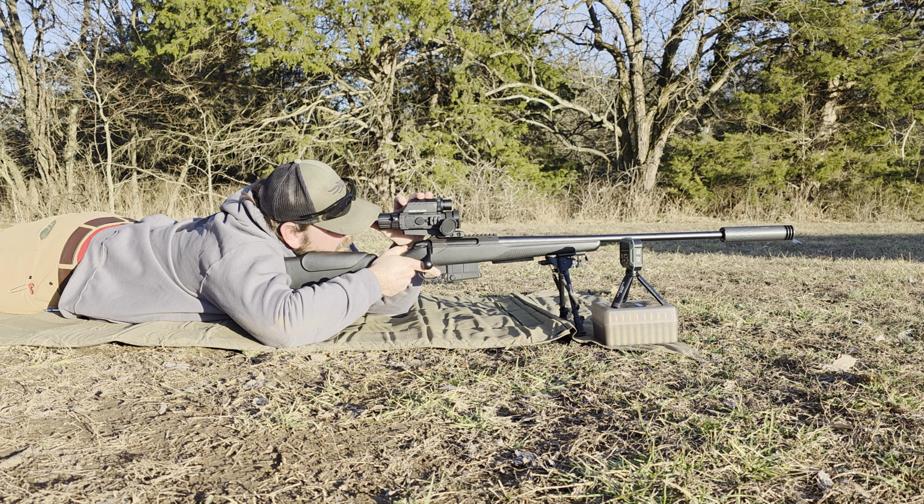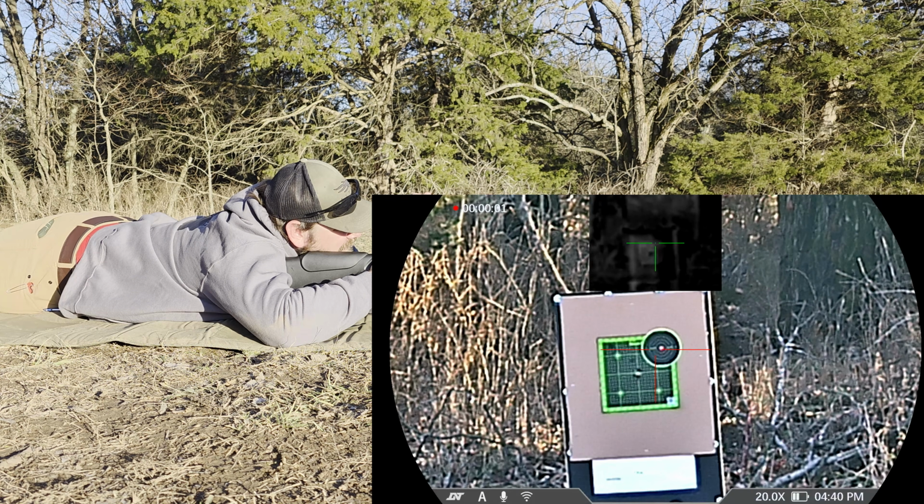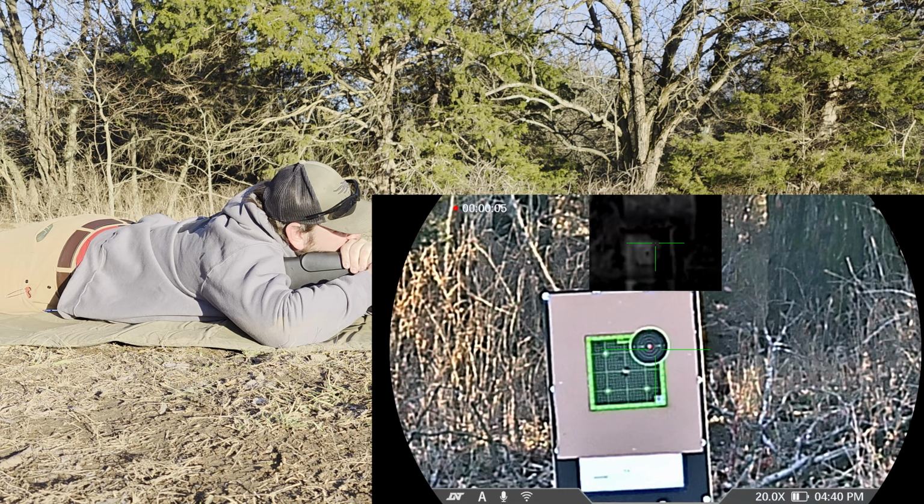You know what? I didn't hit record, but I'm also going to change this reticle because I'm shooting at a red dot.